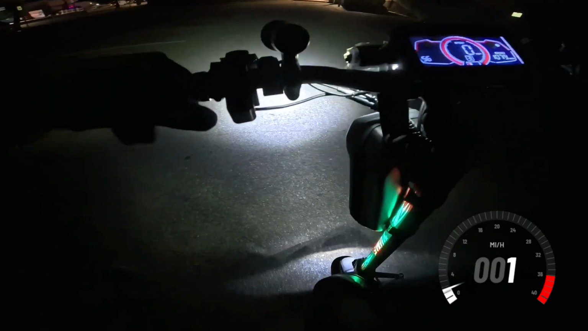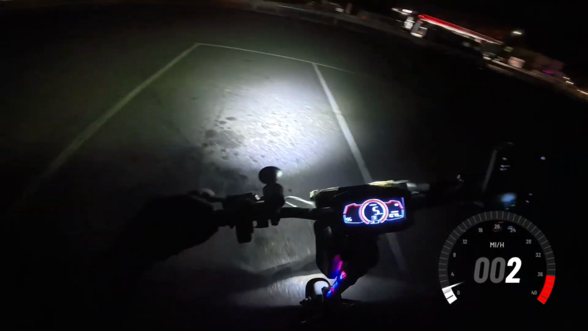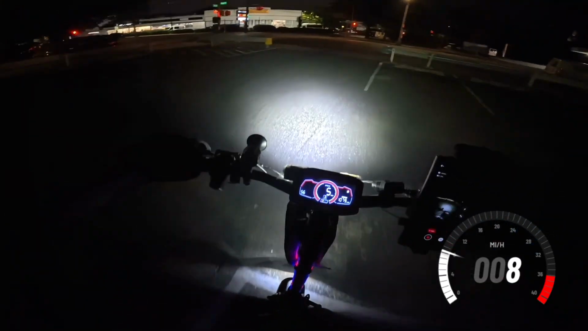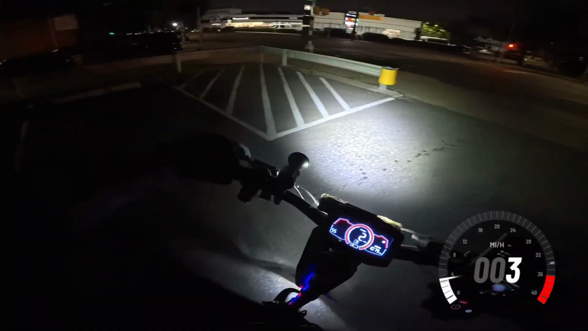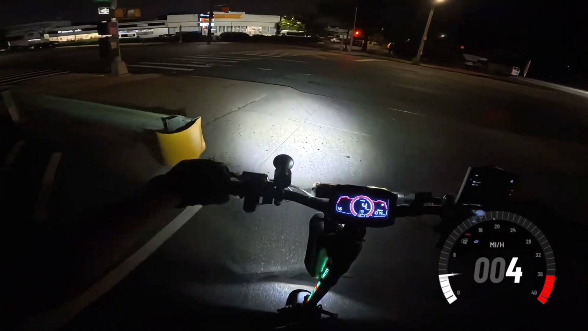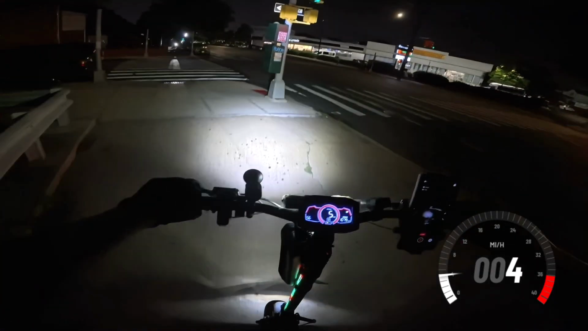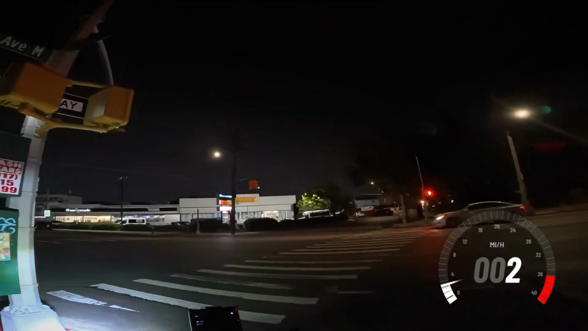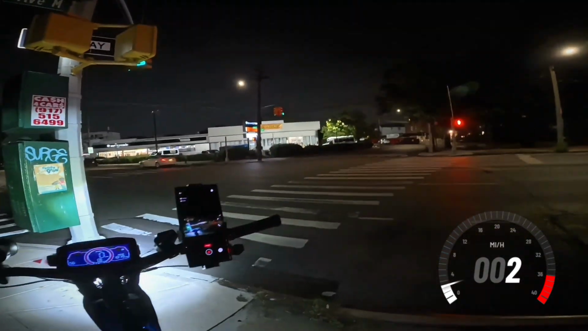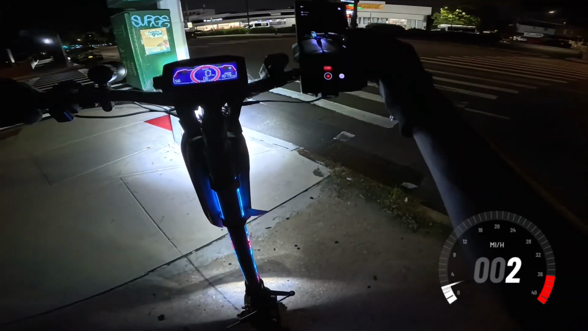I didn't bring a microfiber cloth tonight, so my lens is still dirty. Let me see. It is 11:50, about time I start heading back home now. Oh, they're gonna open Spirit Halloween here. There used to be a Party City. Can you guys even see? Let me zoom in for you.